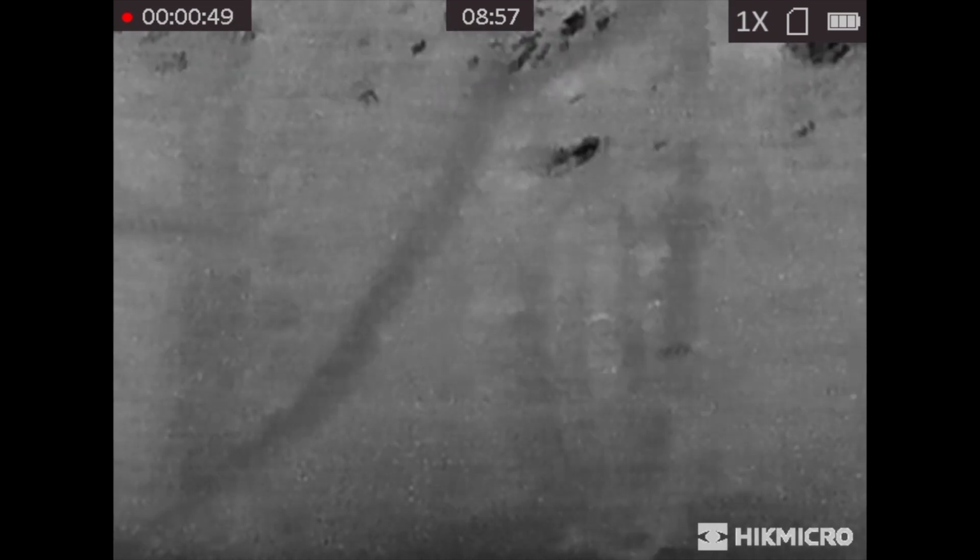So just imagine how good it would be if you were ratting in a farmyard or something like that. It's at 20 yards or less, and rats being even bigger than those sparrows that you can see there, because those sparrows light up really well. Thermal is an absolute game changer if you're a pest controller. Absolute game changer if you haven't got one.